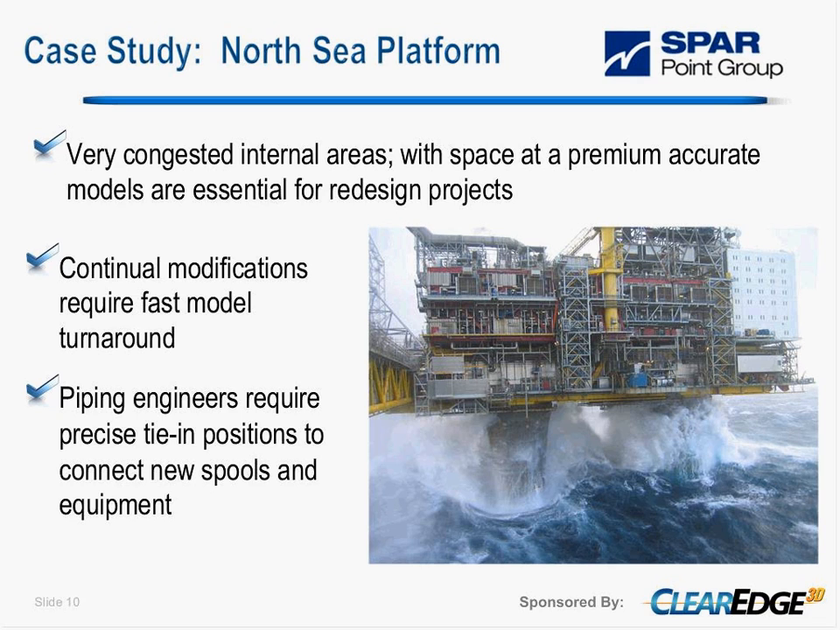Modifications as part of the 5 cycle mean that we need fast model turnaround, so engineers have accurate data to work on in the projects. We did a precise tie-in to the piping engineers to connect new spools and equipment, and they'll get a fit first time once it gets to site.